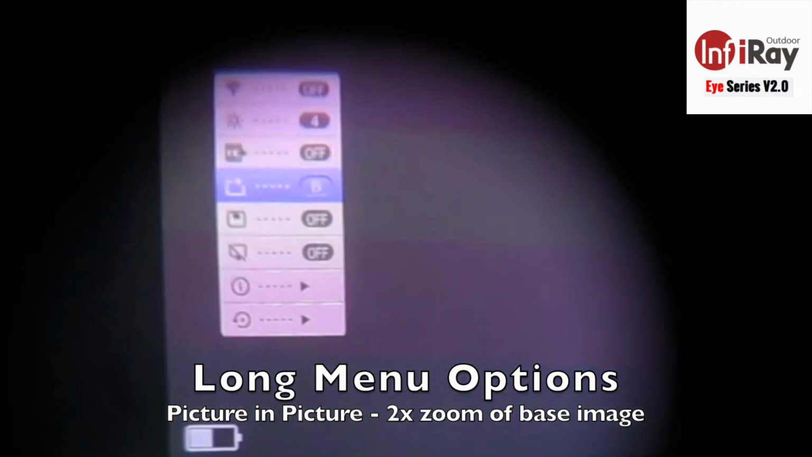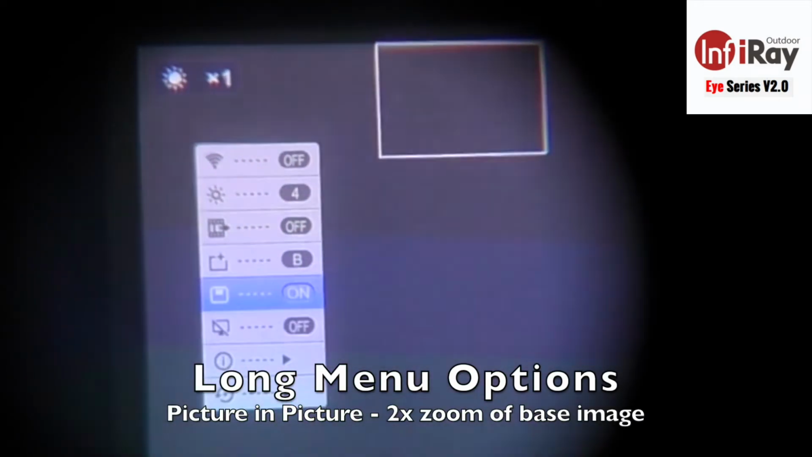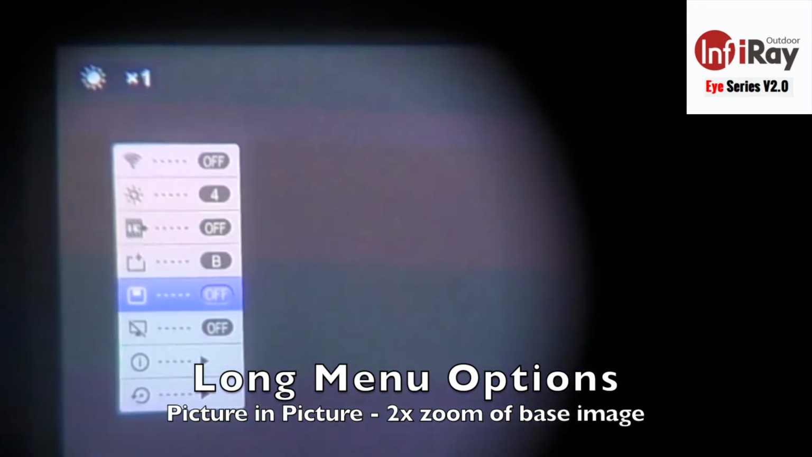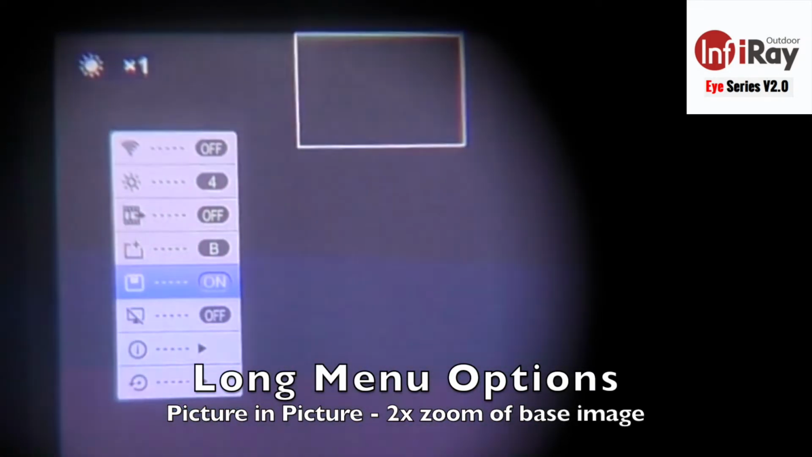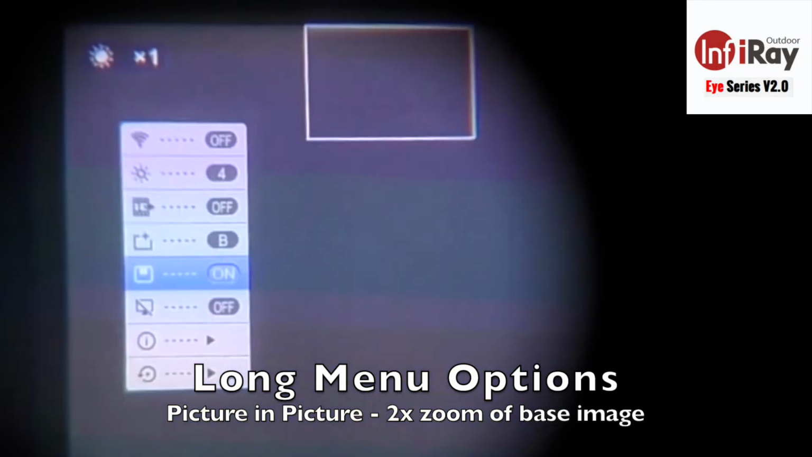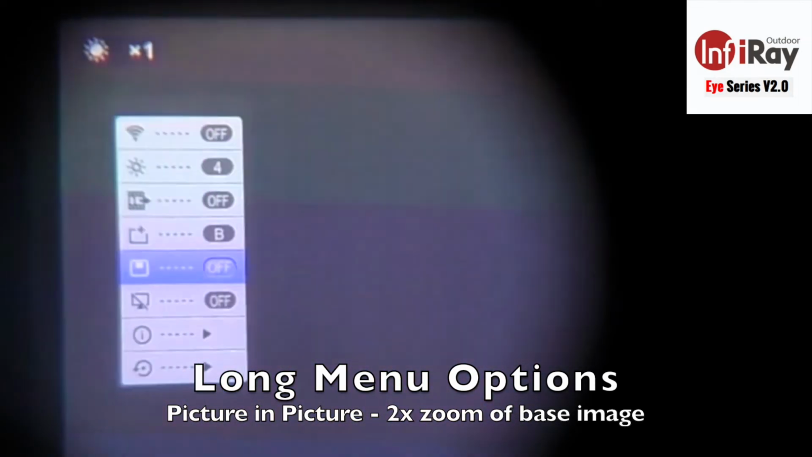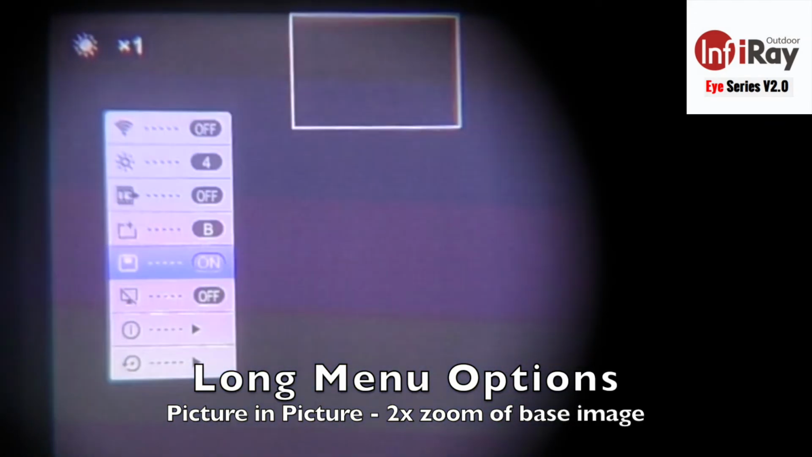Alright, finalizing the long menu here. The next icon down is picture in picture, which is going to display a box top dead center on the main screen. That box will be 2 times the magnification of whatever native or digital zoom that you have active. It's just to give you a little bit better zoom without losing the field of view of the main screen. So quite a nifty feature.